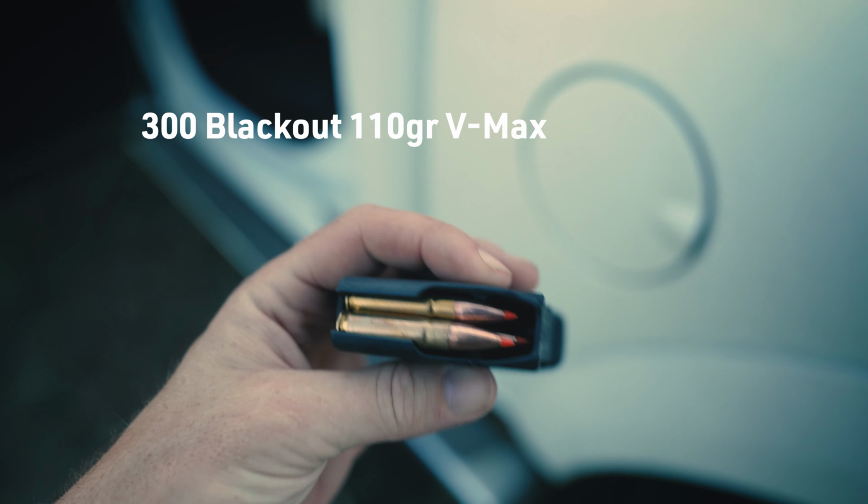Got my 300 Blackout with my thermal sight on there, so if I get a shot, I'm probably just gonna record that on the scope. So just use this for talking to the camera. I've seen some of this pretty Texas country around me, but it's about that time. Shadows are getting long, so I'm gonna get back to it. Running the 300 Blackout tonight.